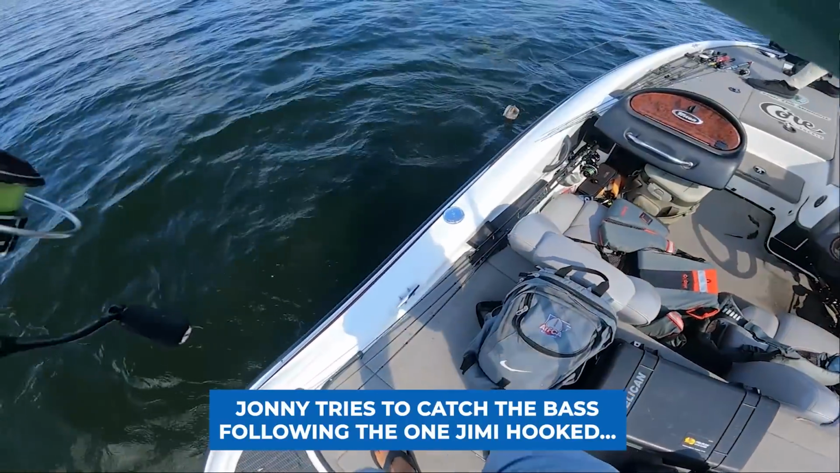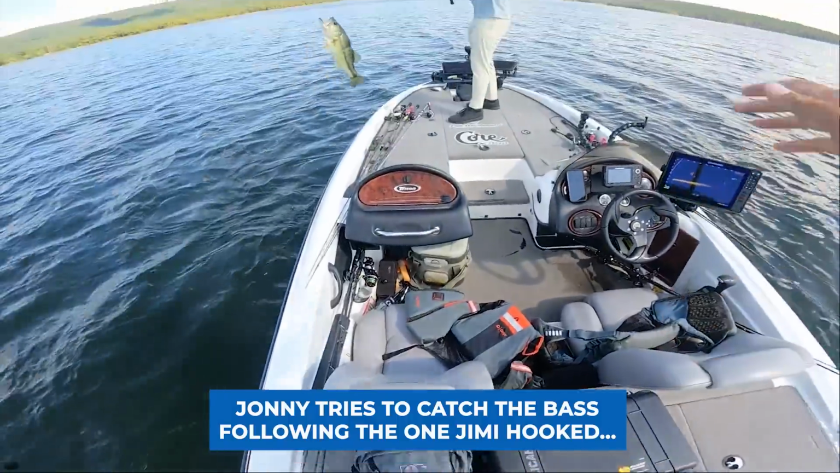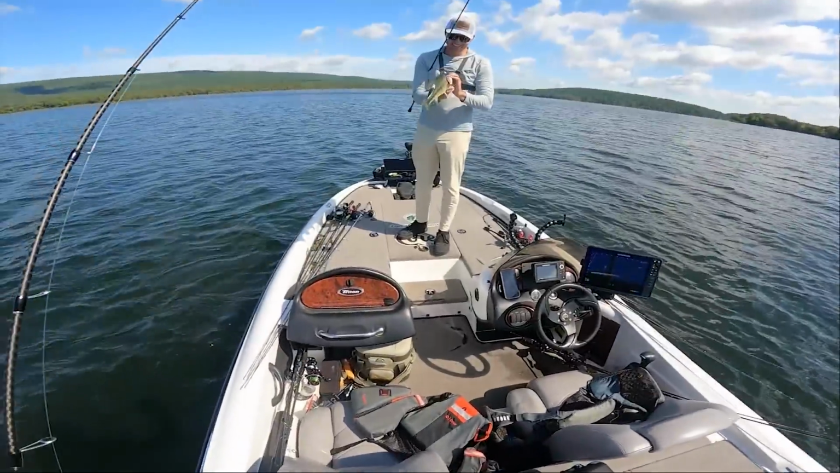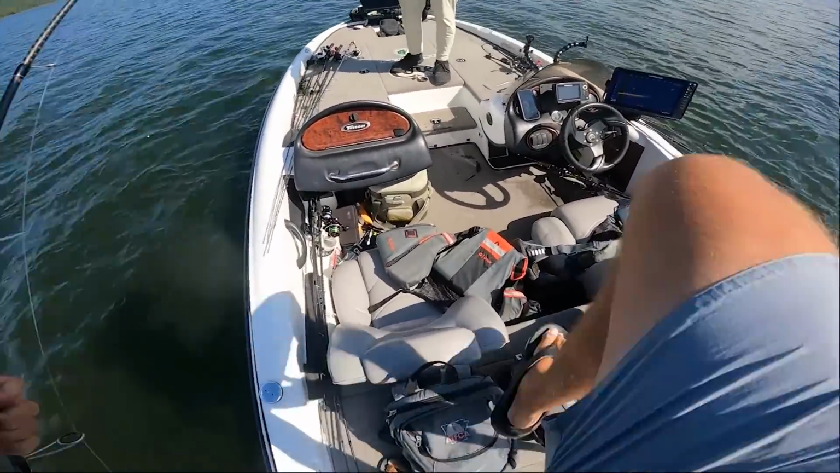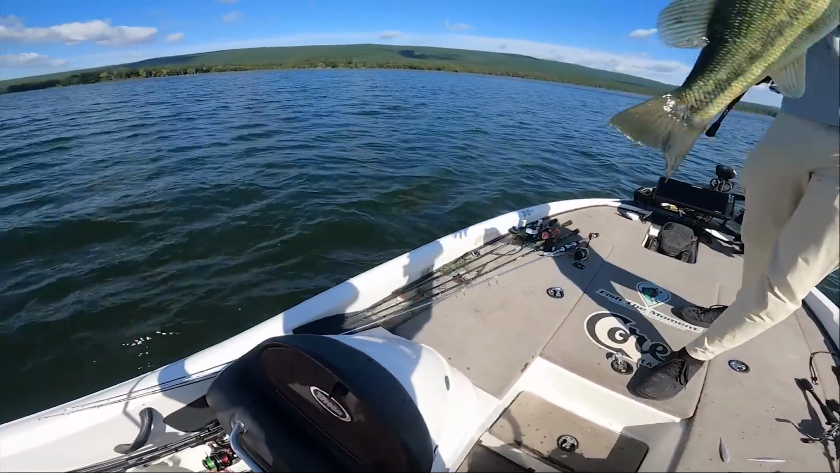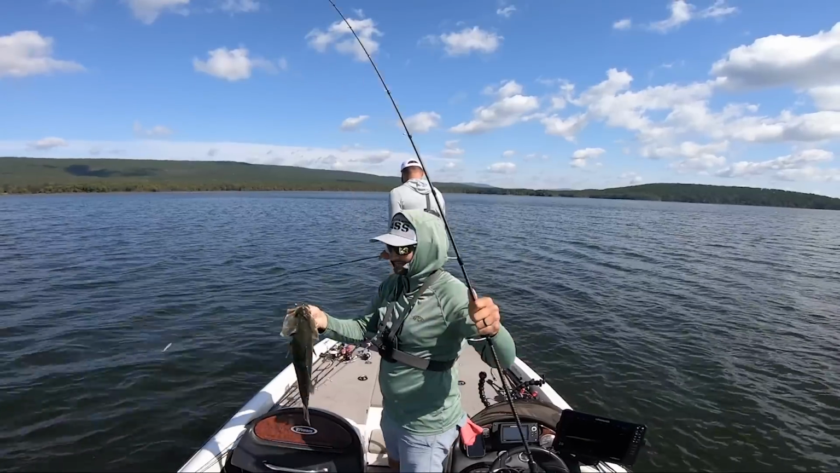We got him. We double caught him. How did that? I'm trying to get him through the eye. What in the world? Does this count as my biggest one of the day then? That's probably about a 2 3/4 pound fish. Yeah, it's not a bad one.